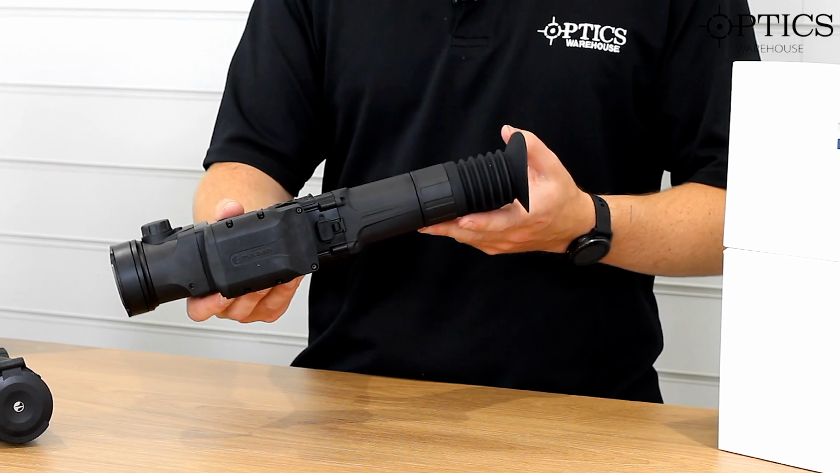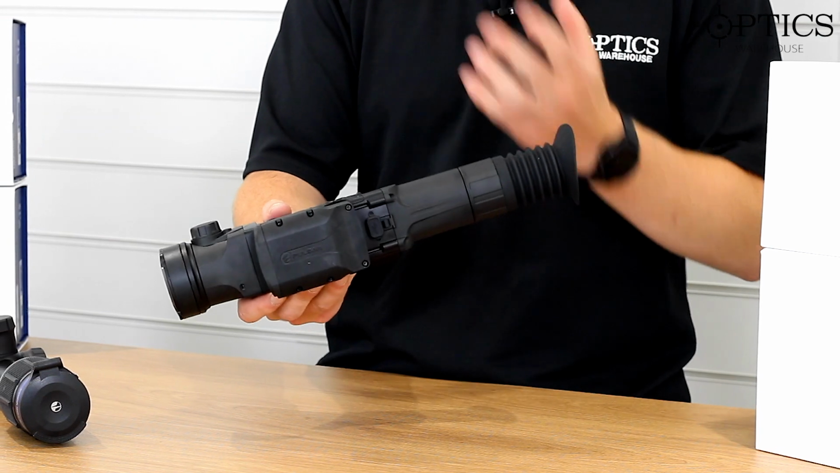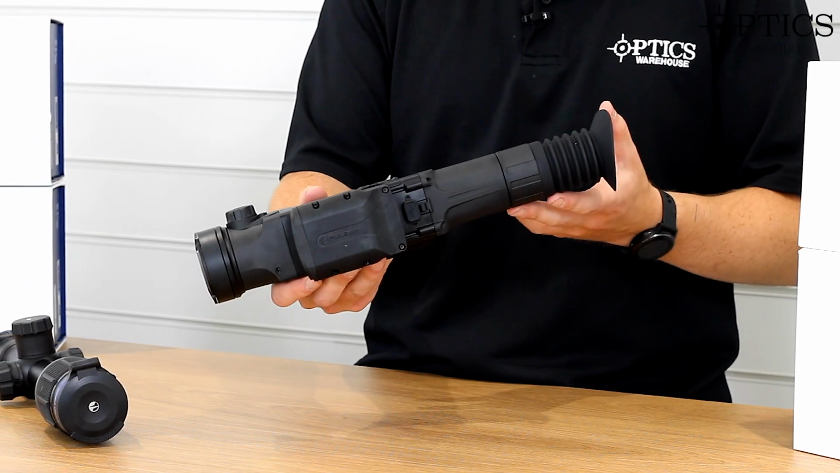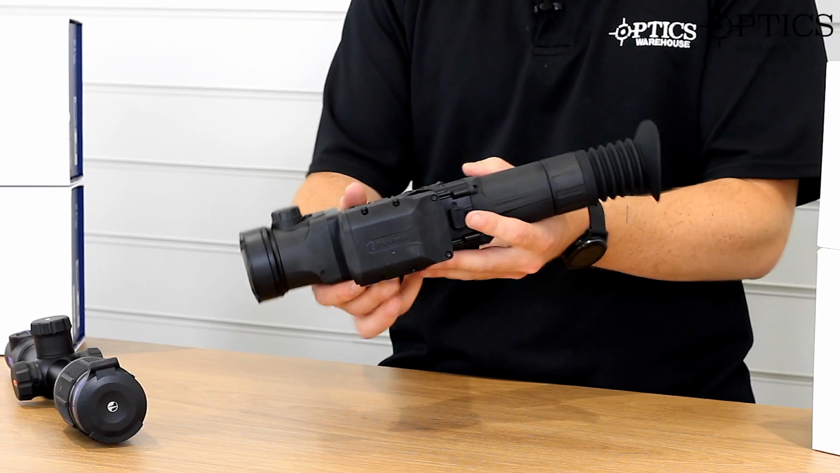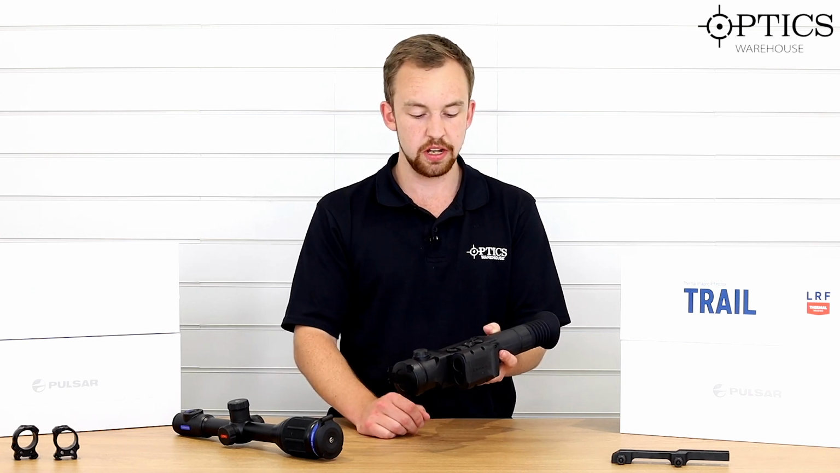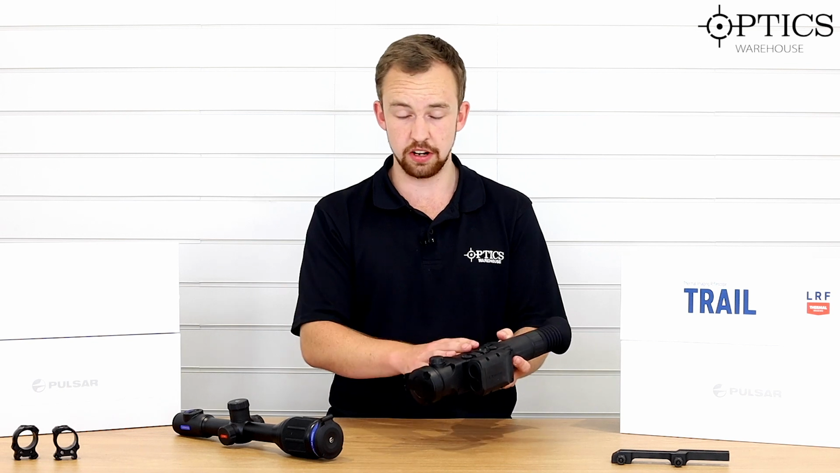With the Trail 2 LRF, they've also extended the body slightly, which gives a longer aesthetic look compared to the shorter, more snubby Trail LRF. Moving on, looking at the menu, you've got the four buttons you'd expect, as with the original Trail series. You've got your recording button, so you can choose between camera or video recording, if that's the sort of thing you like to do.